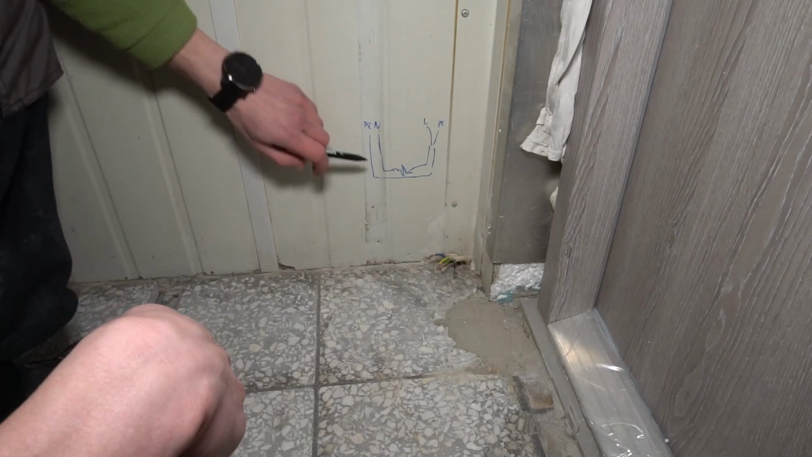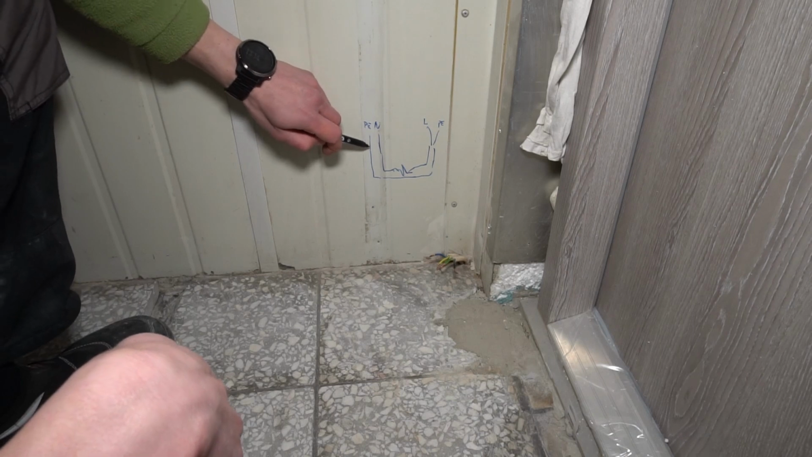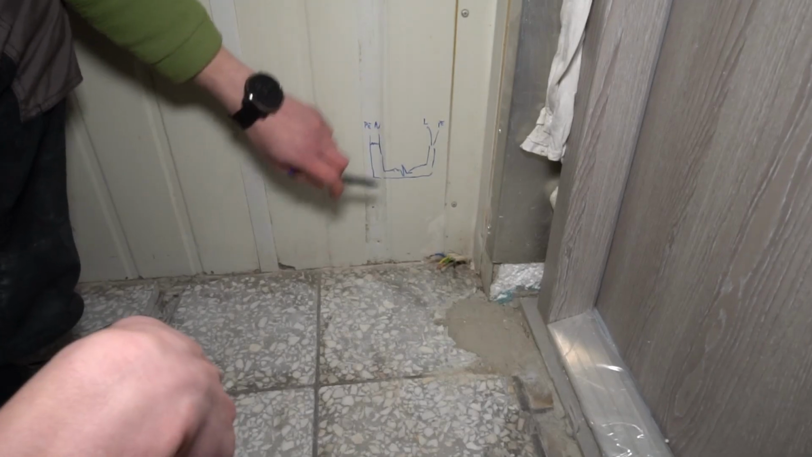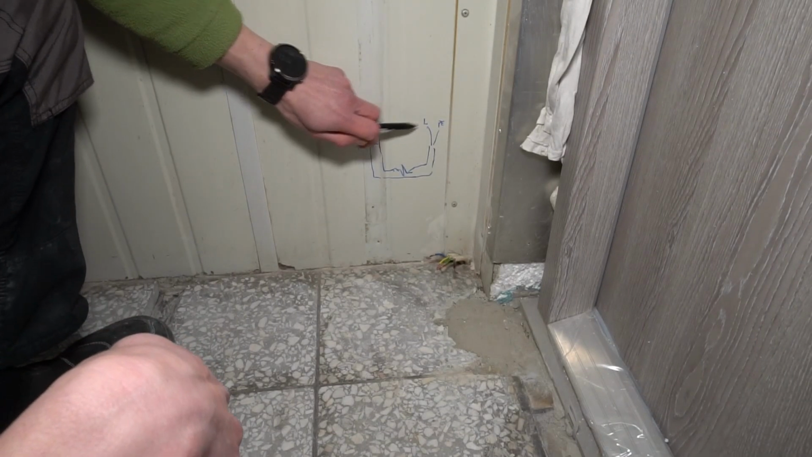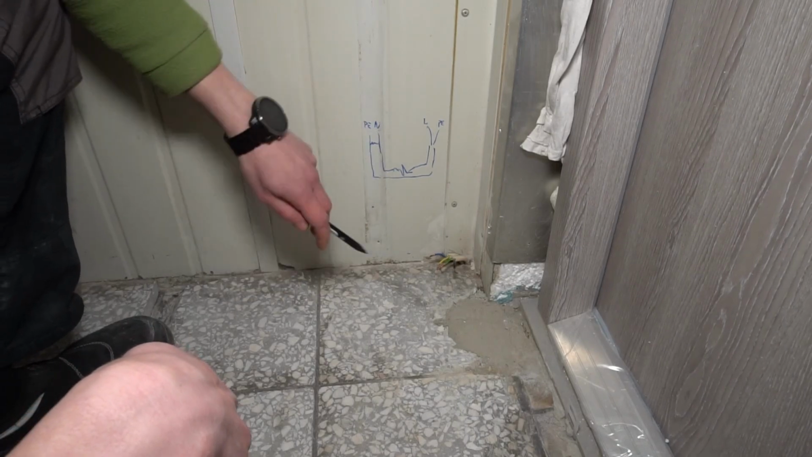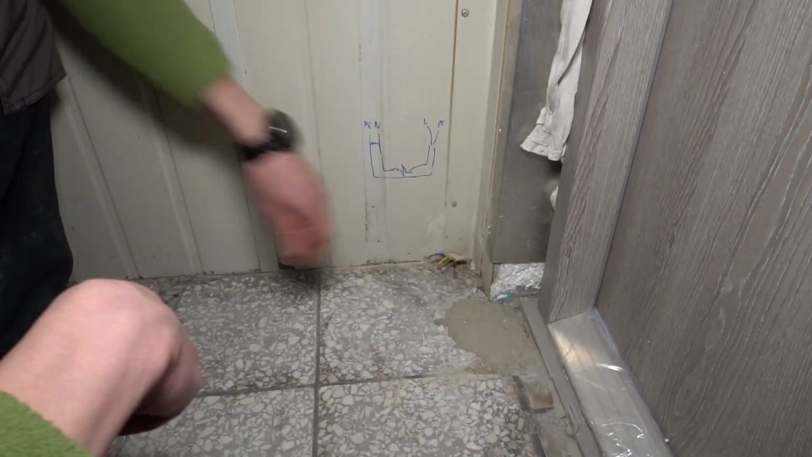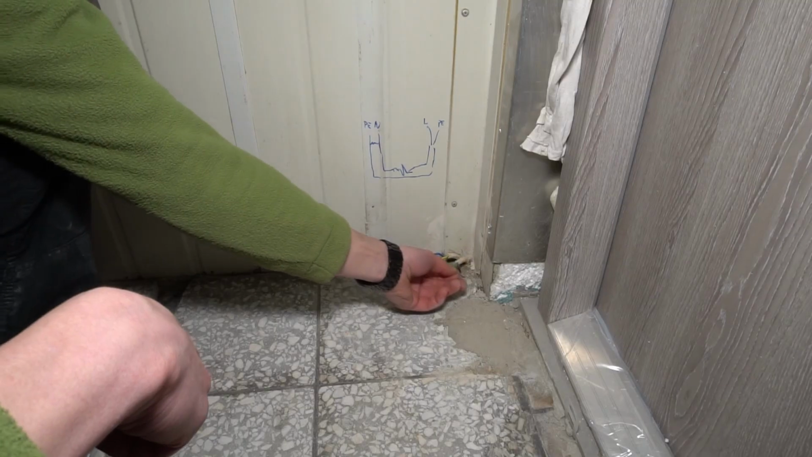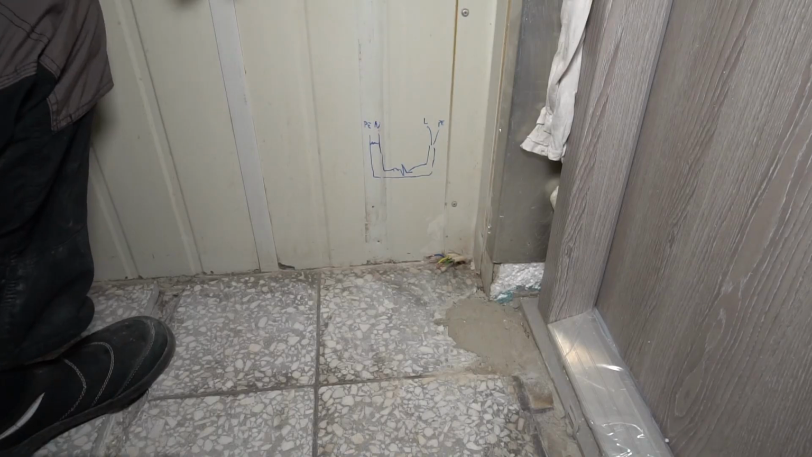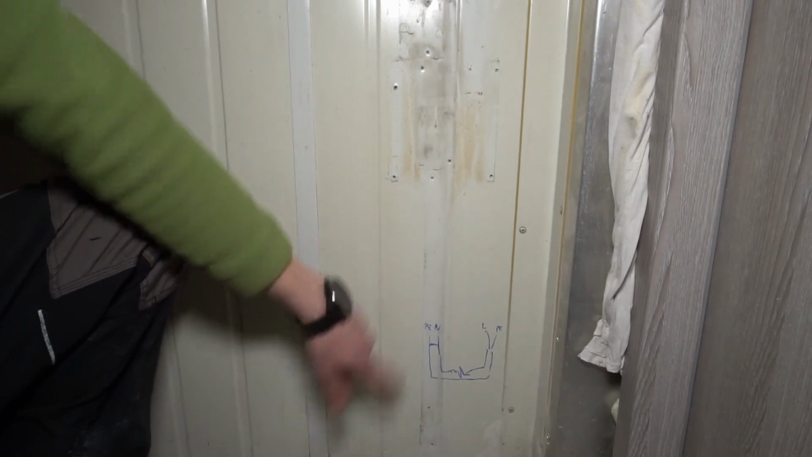So what can we test? We can test isolation resistance between this and this, and also we can test the resistance between live and neutral to calculate the nominal power of the heating mat or heating wire. The wires were cut by the previous user of this building, and he also took off the box for controlling the heating.